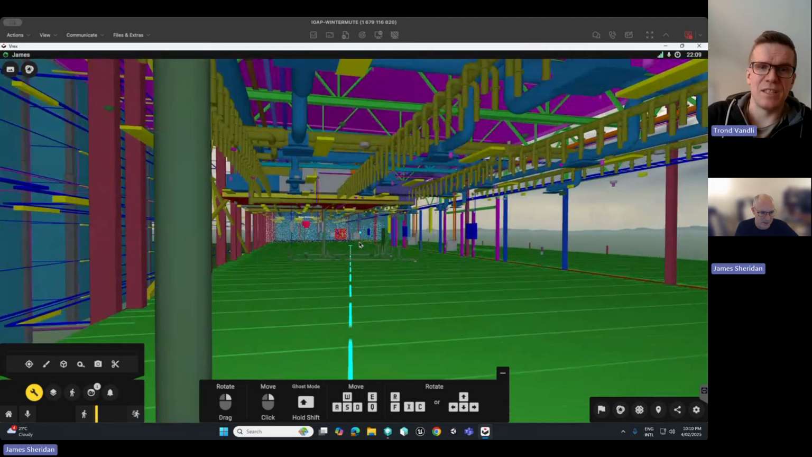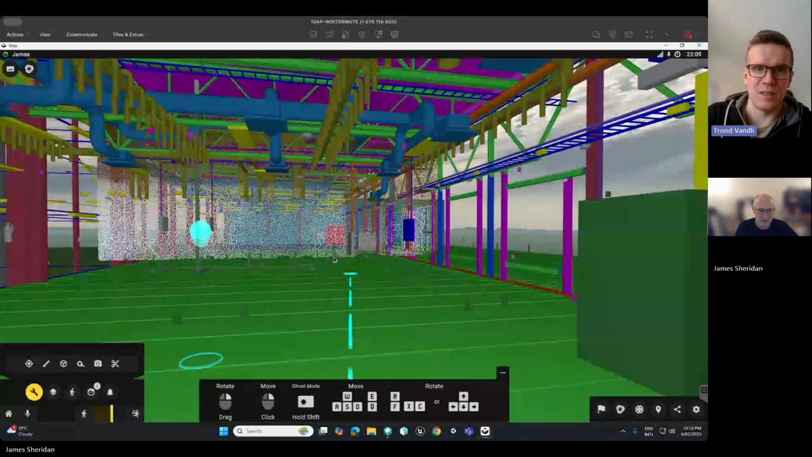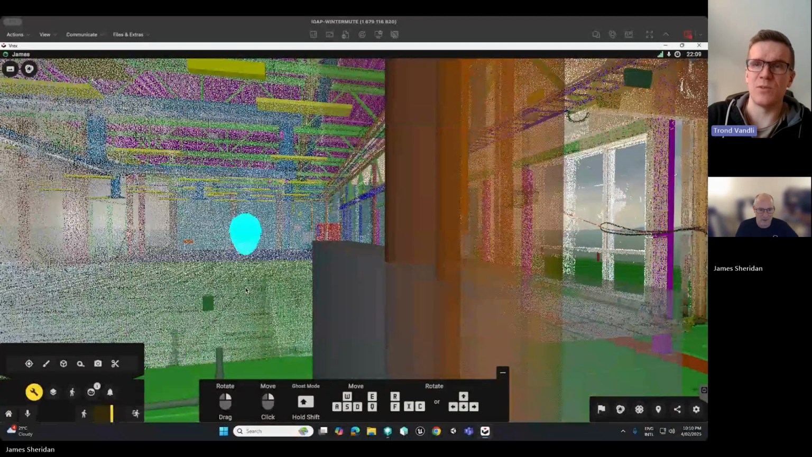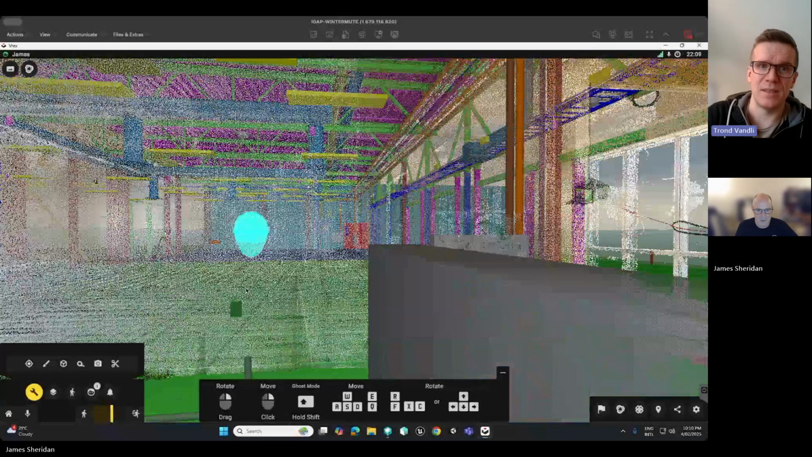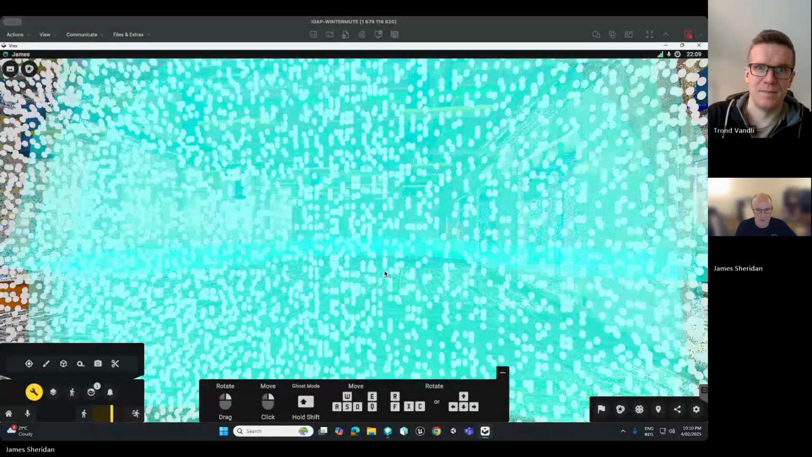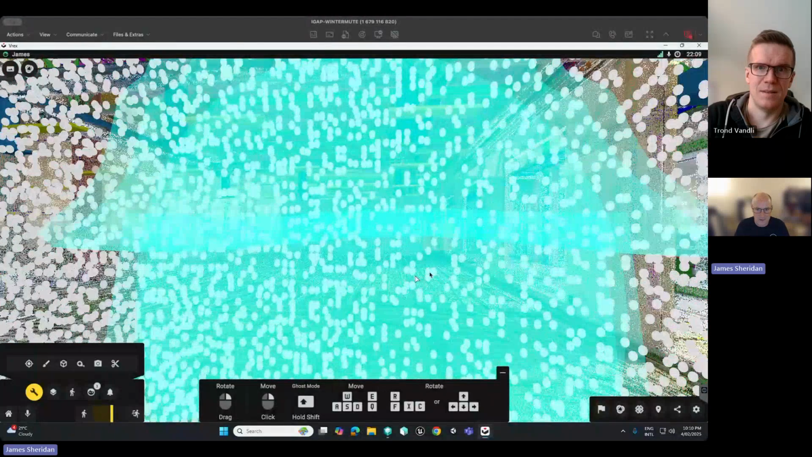And you do have a speed slider at the bottom left, so you can increase the speed if you feel it's slow. There you go. And you just need to click once or twice to get through objects and through the point clouds to navigate into it. Try once more. No. Oh, there we go.